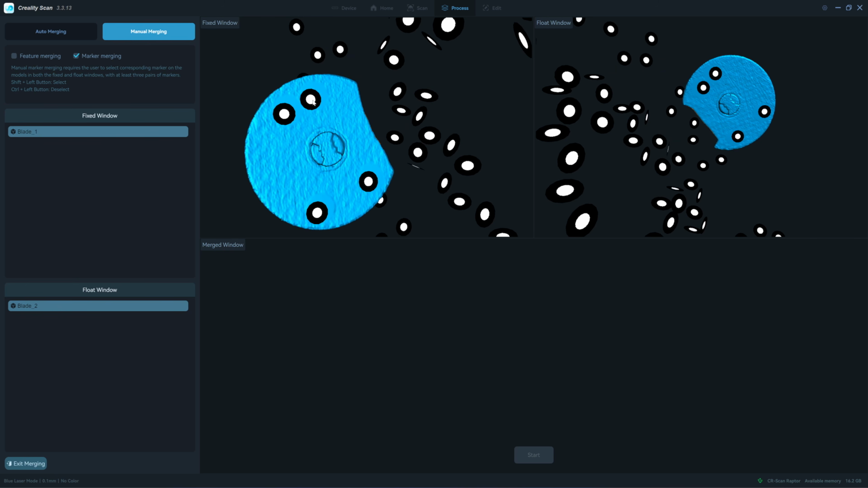So you just click on the first pair. Hold shift key and click on the marker. It's turned red because it's the same pair. Second pair and third pair. Actually you need only 3 and then the start button will emerge here. But we have 4, so I click 4.